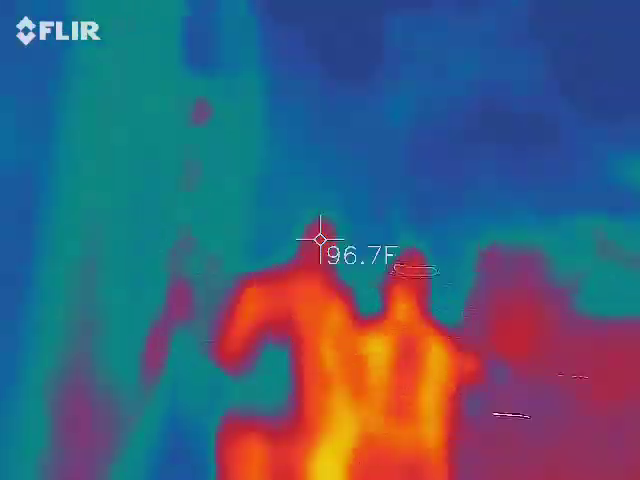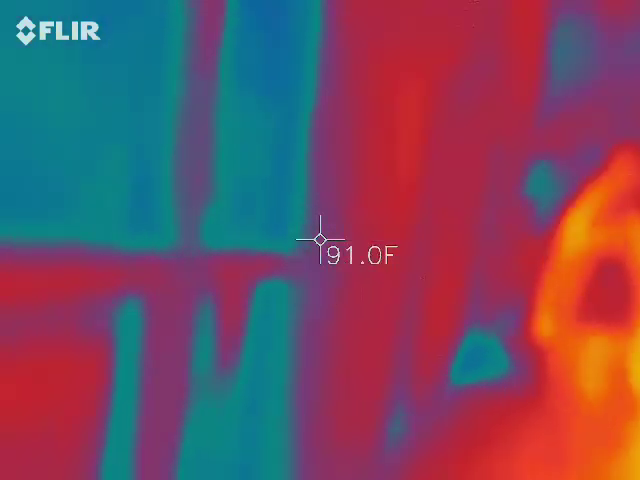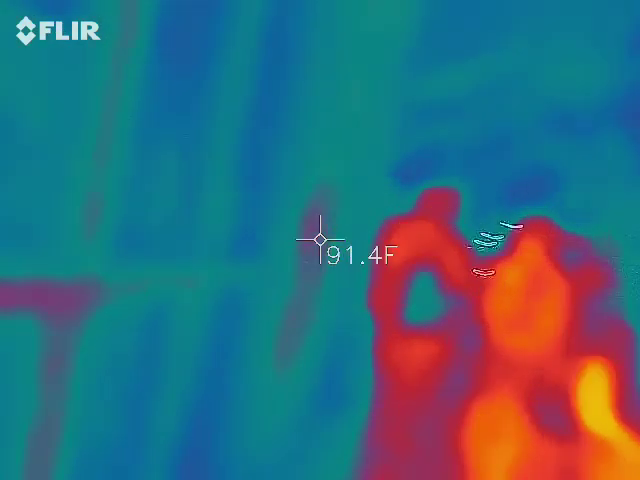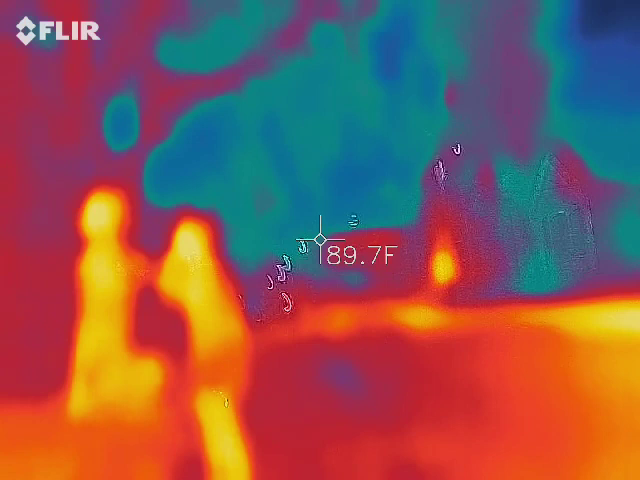I knew that it doesn't go through glass, okay? I know you do. Am I supposed to like? I mean, whenever we get to the site, probably, yeah, makes sense.